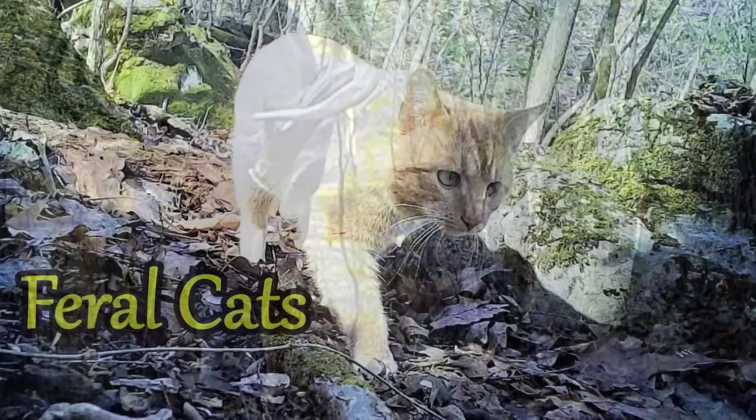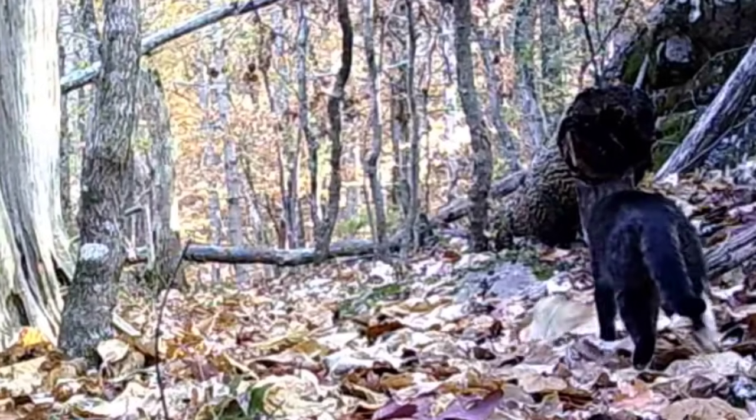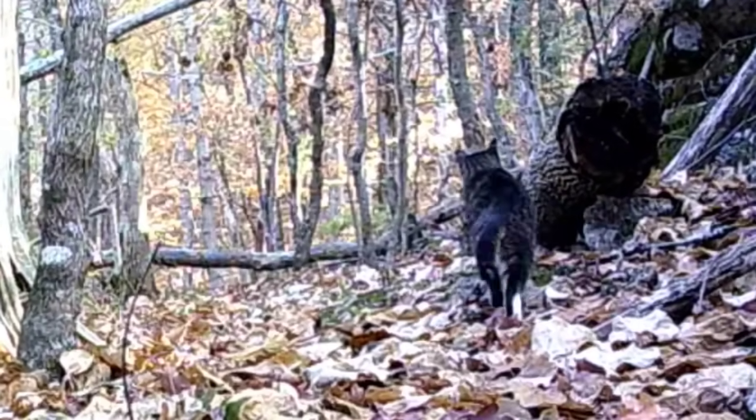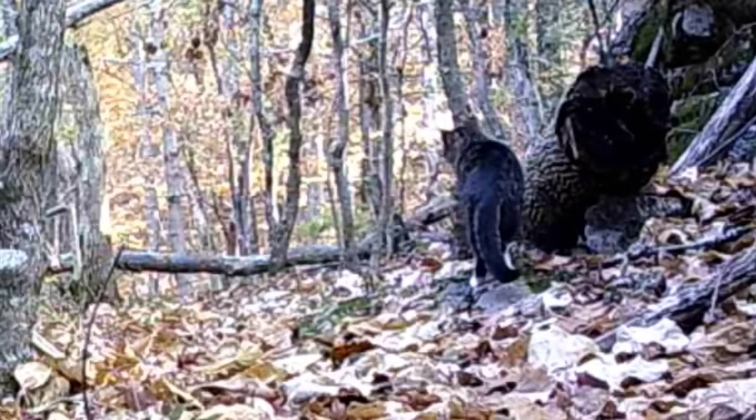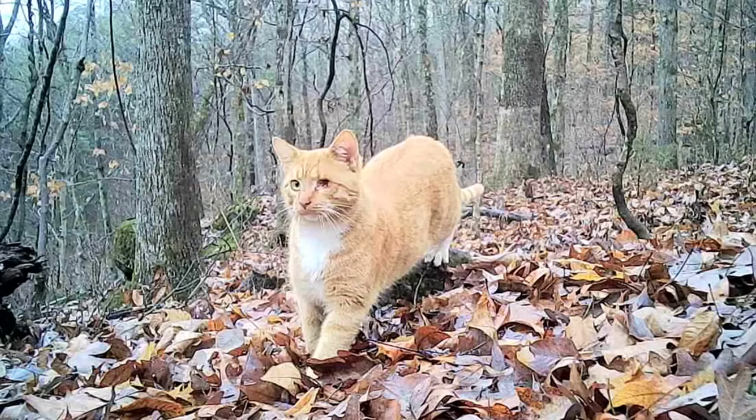Well, next up is the feral cats. There was all kinds of old cats on this ridge at one time, but there's just a few left. Here's one that I don't see very often anymore, but it does surprise me. I thought it was gone. That's old Socks. But here's the favorite on this ridge. He's been here for 2 years now. Old Yeller.